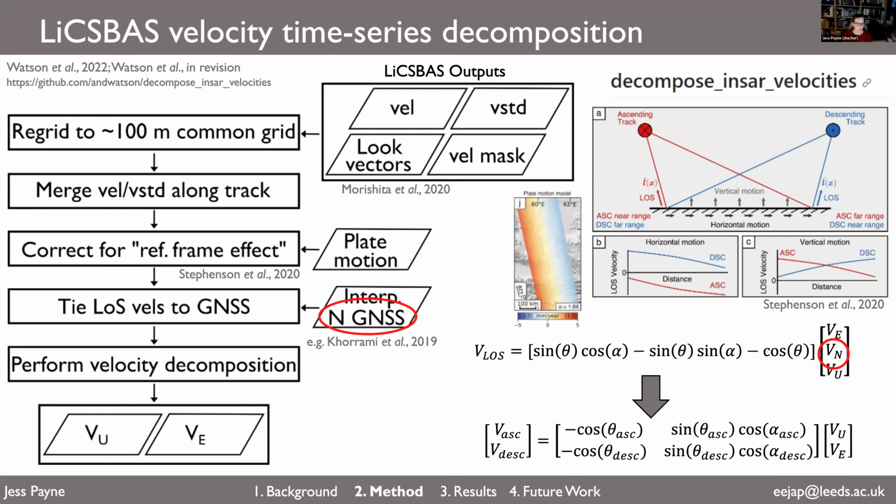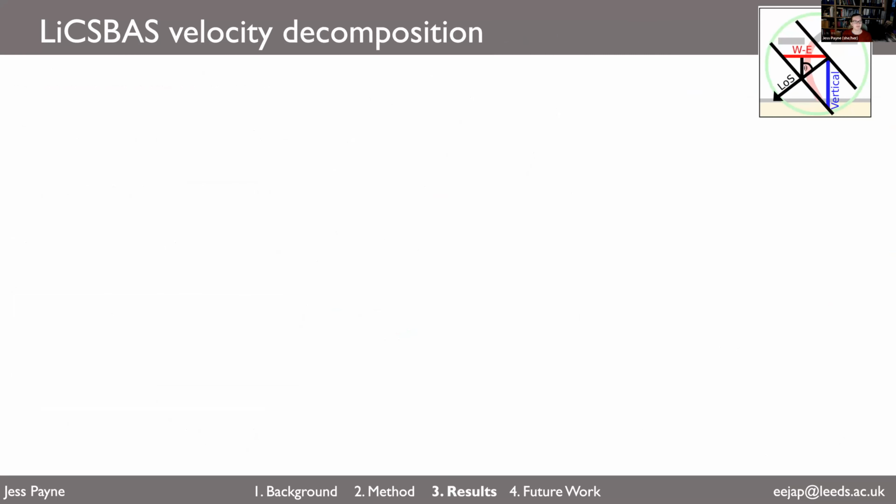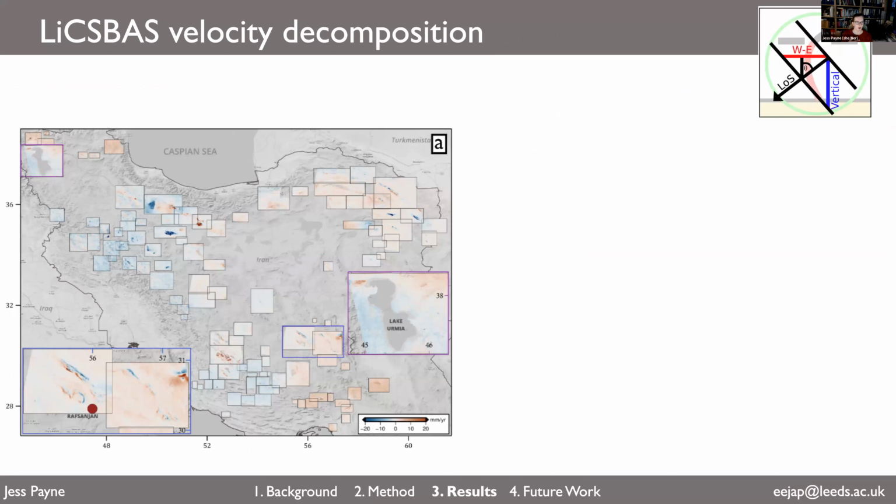So finally, we perform that velocity decomposition and output the vertical and east-west velocities and what they look like. So here is a map of all the east-west velocities for these 111 regions across Iran.